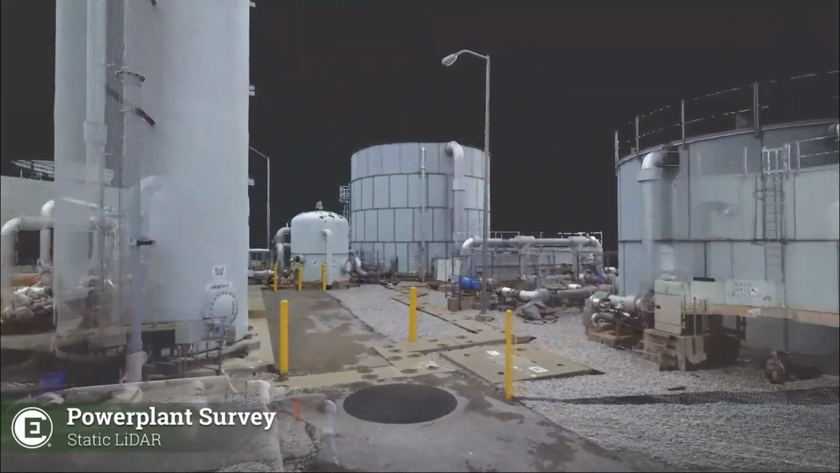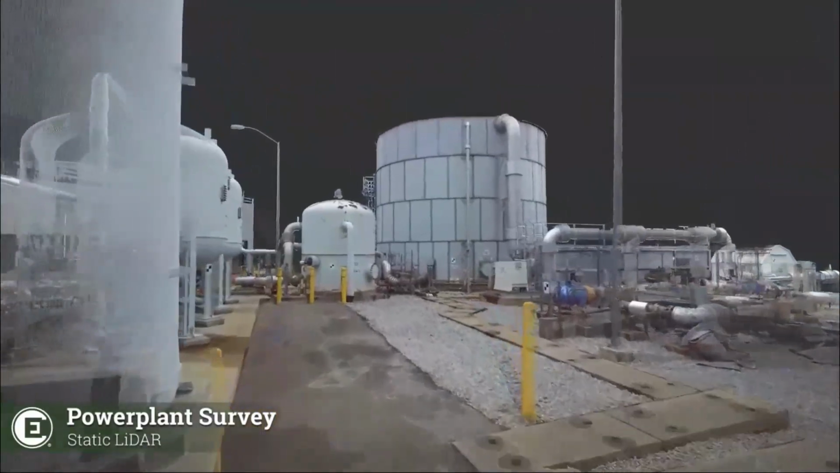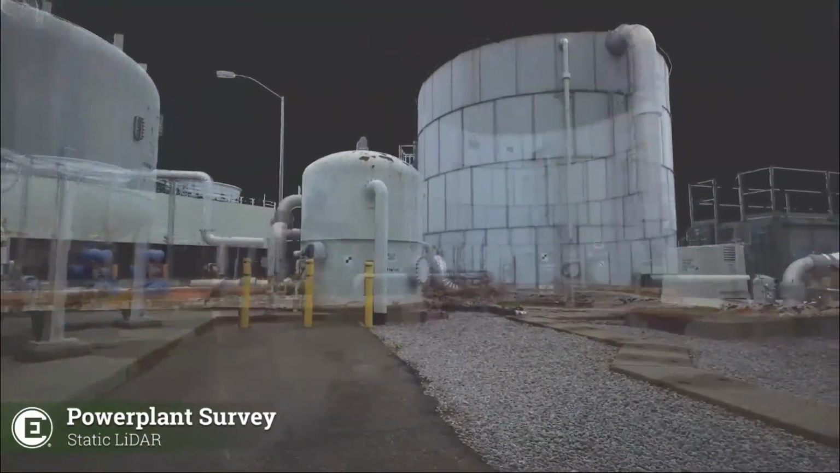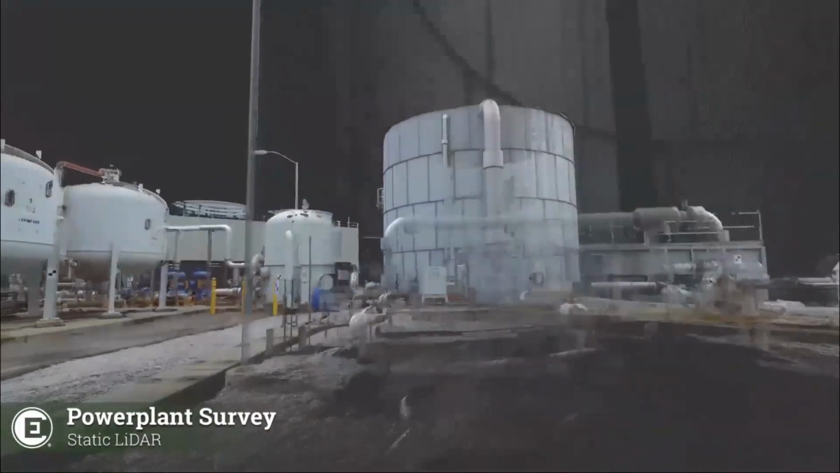And so to collect a site like this, where there are multiple sight lines, you have to kind of leapfrog around and do multiple scans from multiple locations just to make sure that you're covering all of your sight lines.